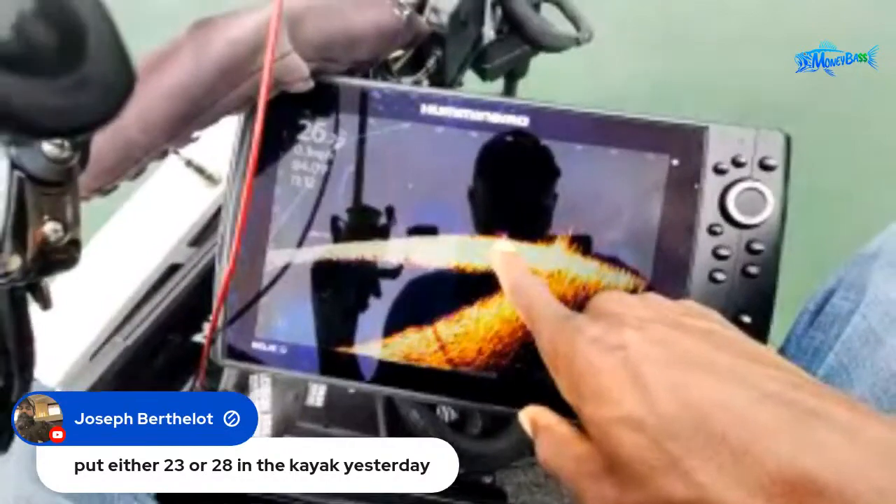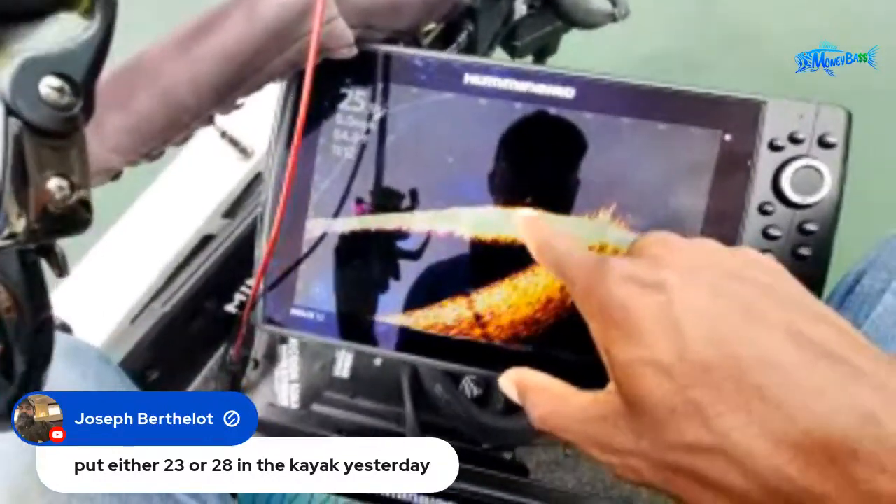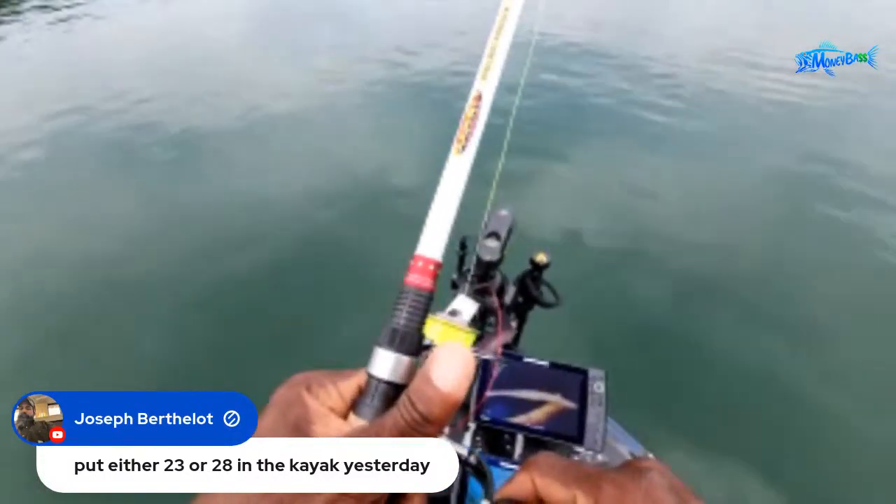But now, if you can see, that fish is now swimming back towards that cover. But it didn't go all the way back to the cover. So you can still see these fish. There's another one that just came off the bottom. So those fish are still following that bait, but they just haven't decided to bite it yet.